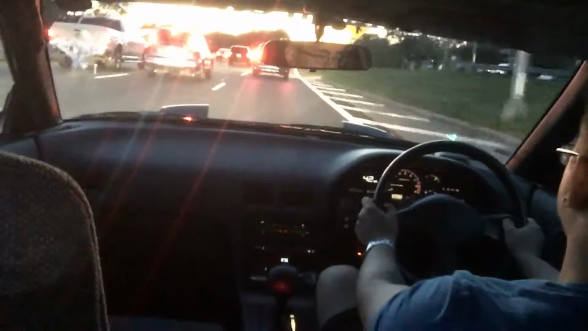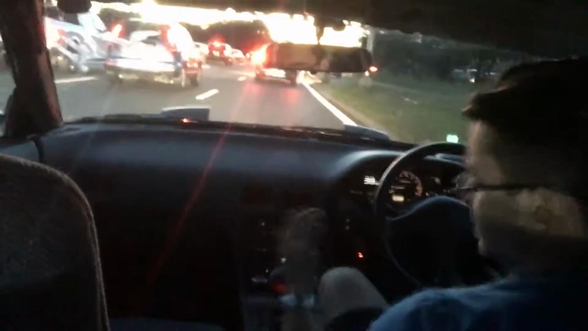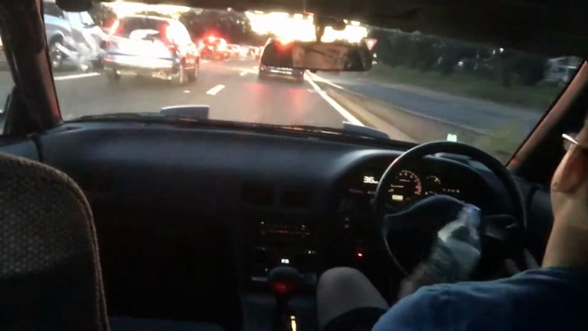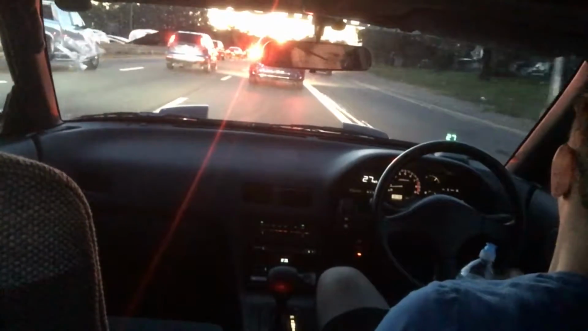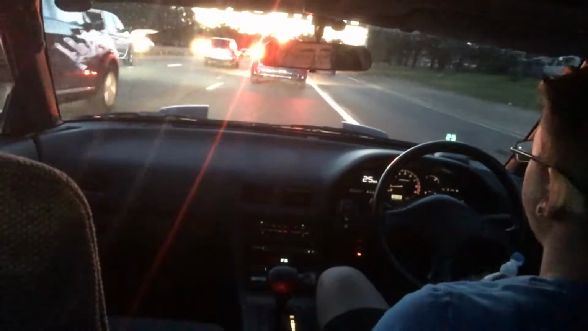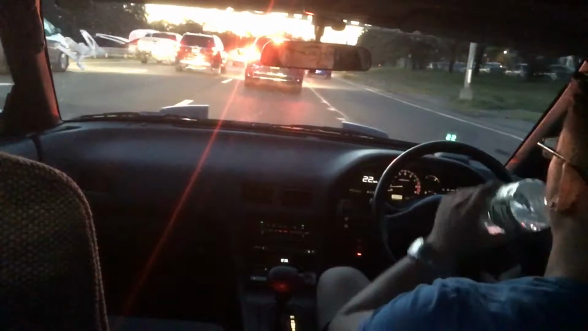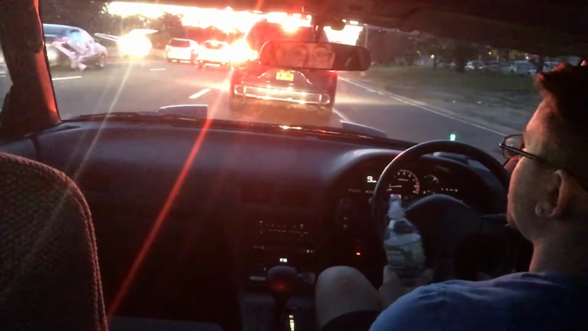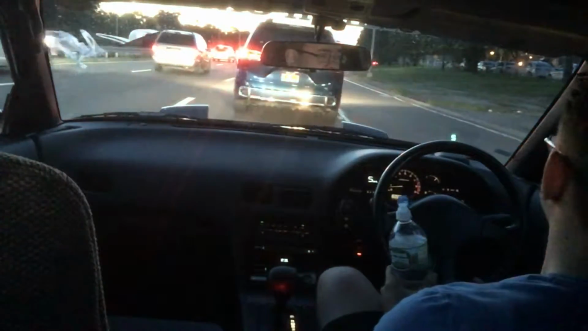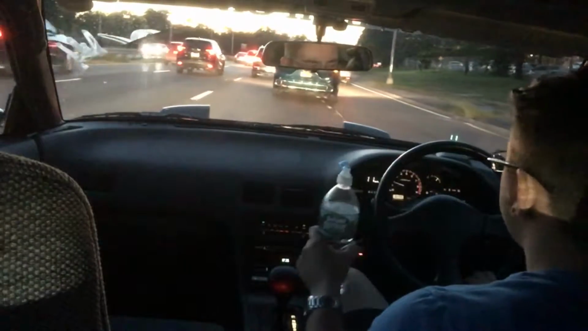180SX, having a great time, using one hand, taking a sip of water with my other hand, coming to the stop to let people in that are merging in. I'm not downshifting, not worrying about any of that. I'm just enjoying driving this car. And that's why there's an automatic here, especially for New York City.